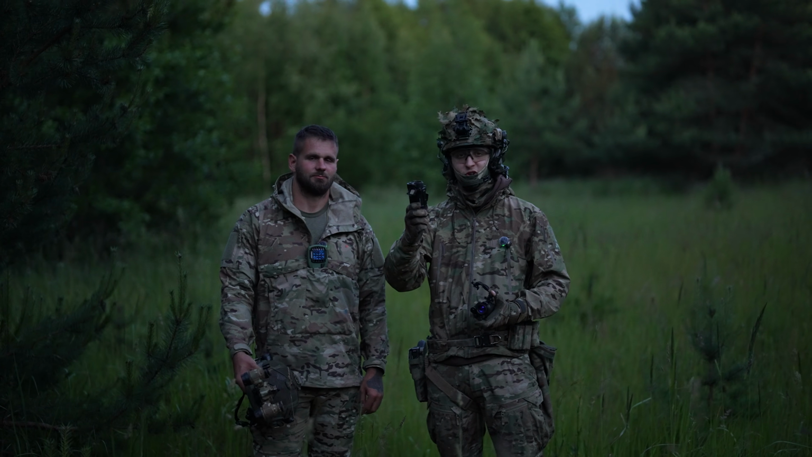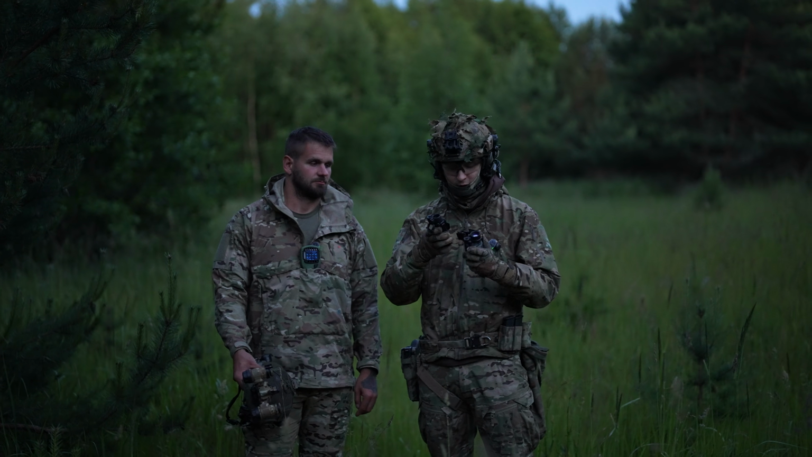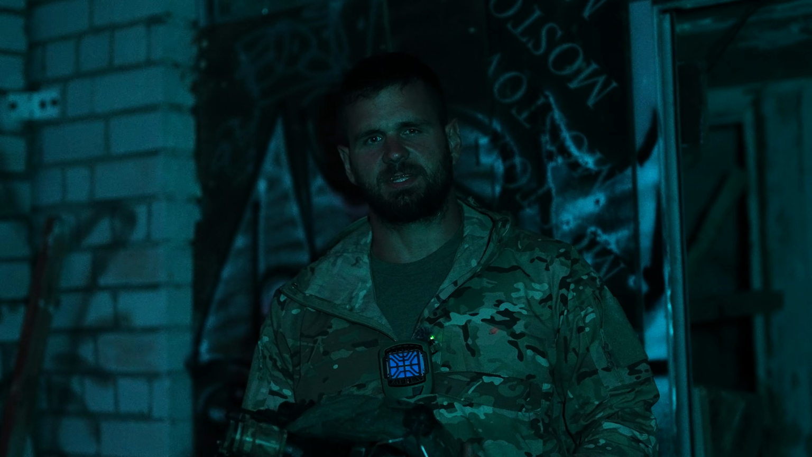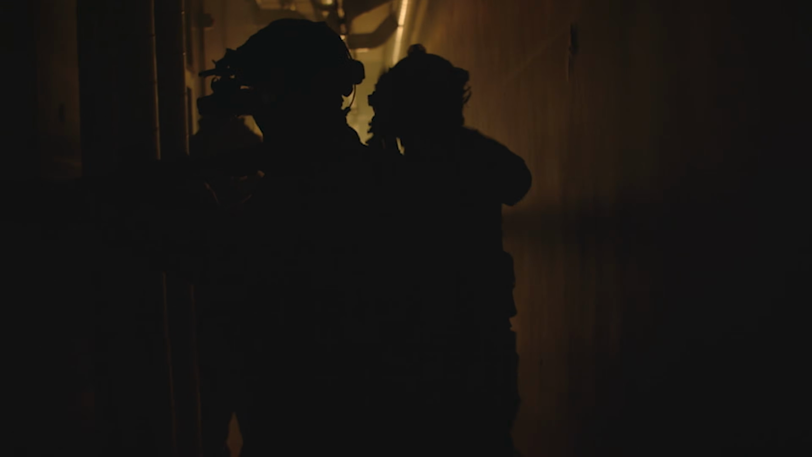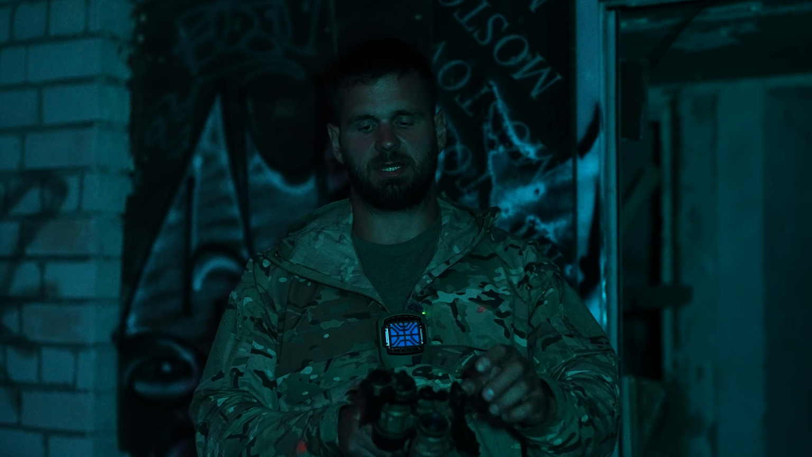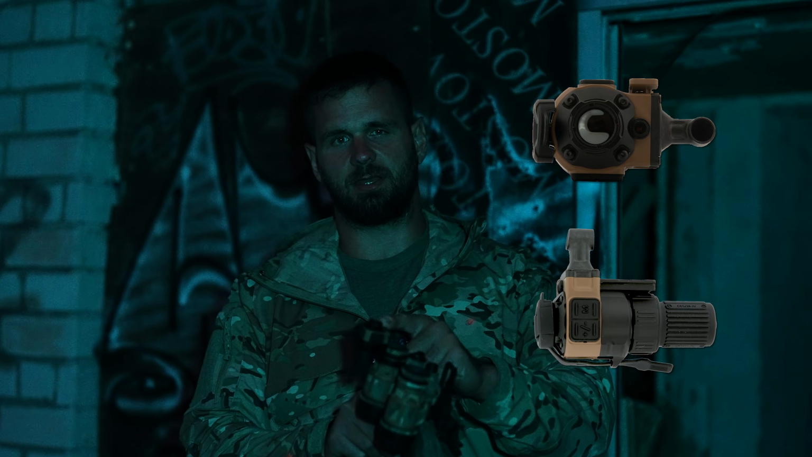We have talked a bunch about the benefits of using thermal in conjunction with your night vision. But what if you're using binos? What if your tasks include urban setting, high-speed activities which need the capabilities of binos? That's where the Falconclaw Thermal Overlay comes into play.